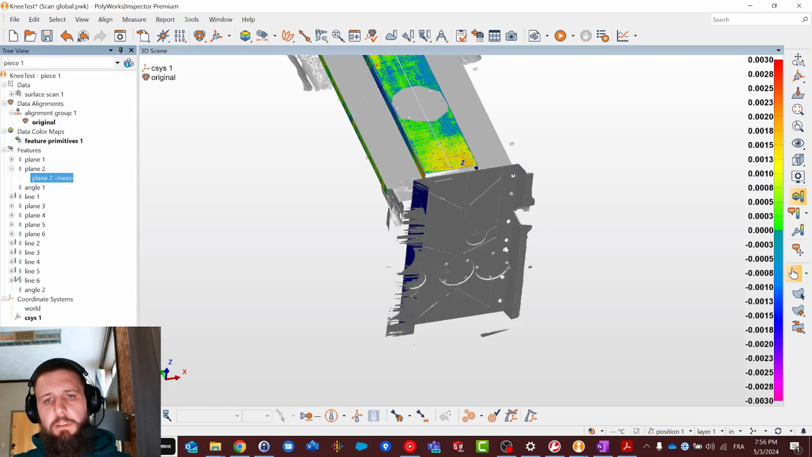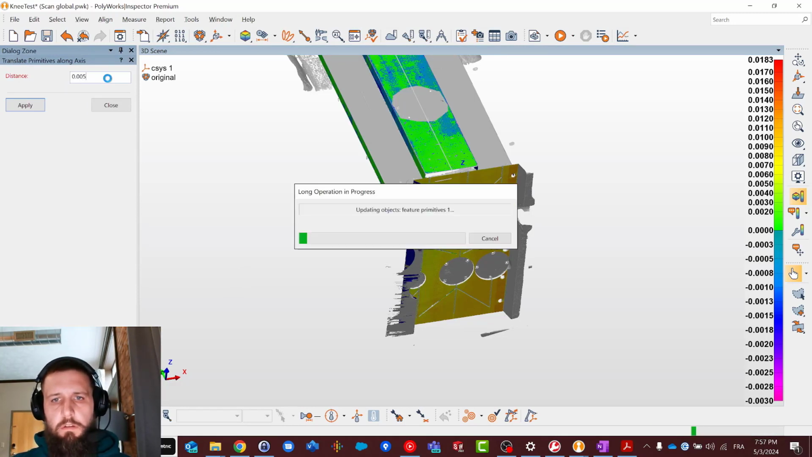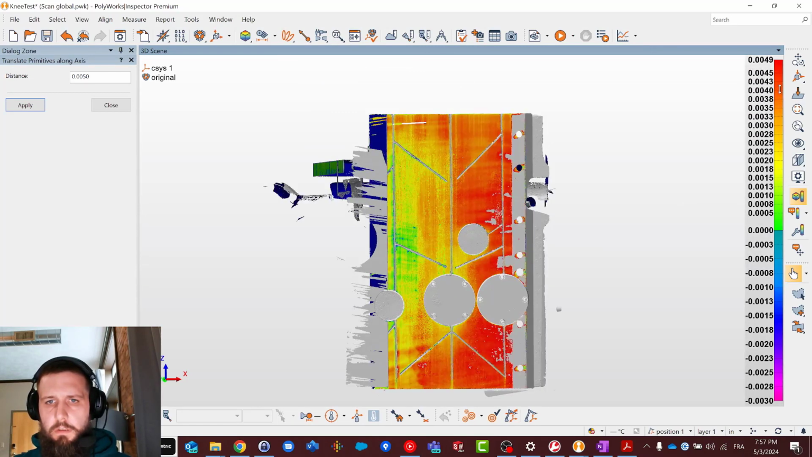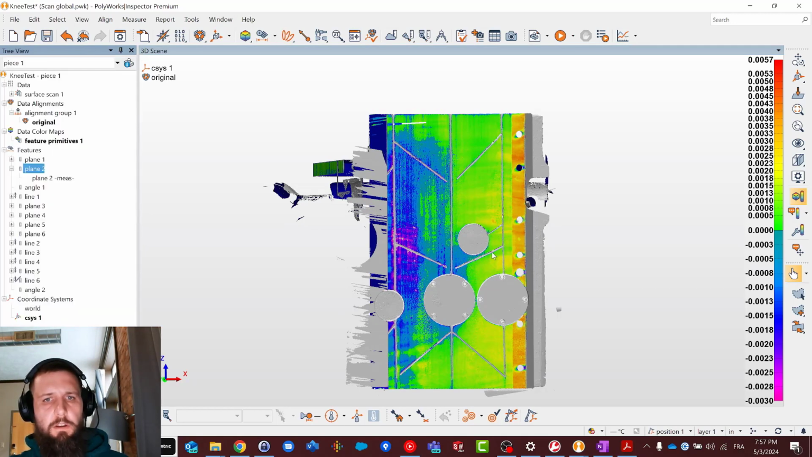Okay, so now because the whole plane rotated, it got out of the scale of the color map. So let's just go ahead and translate it a little bit so it goes back into scope. Okay, so it's closer. All right, I think I could translate it down a little bit more. So let's say 3 tau. Okay, I think that looks good now.